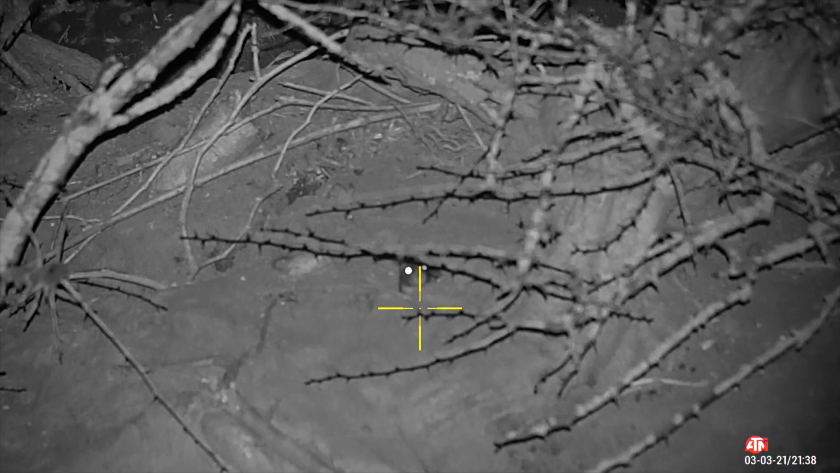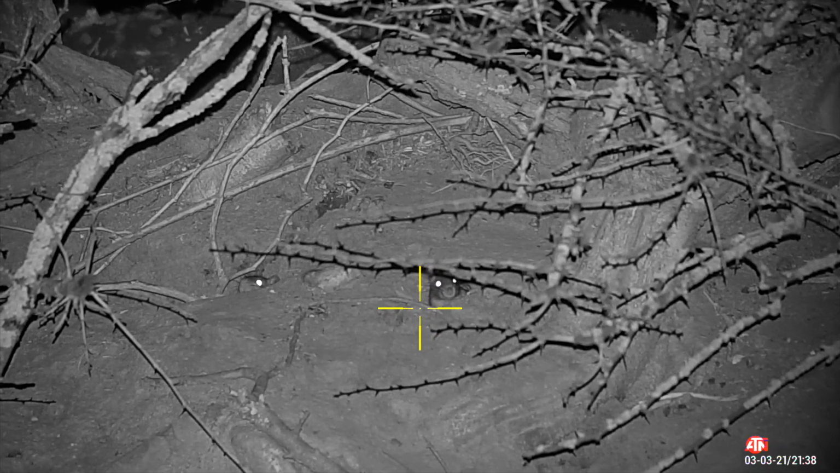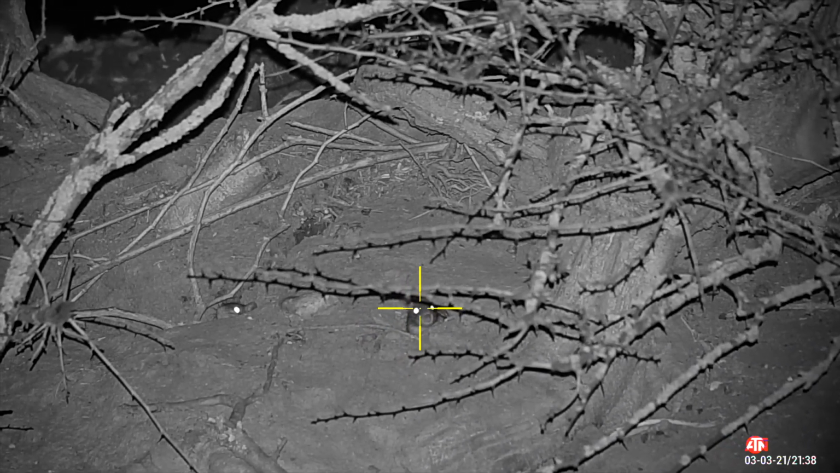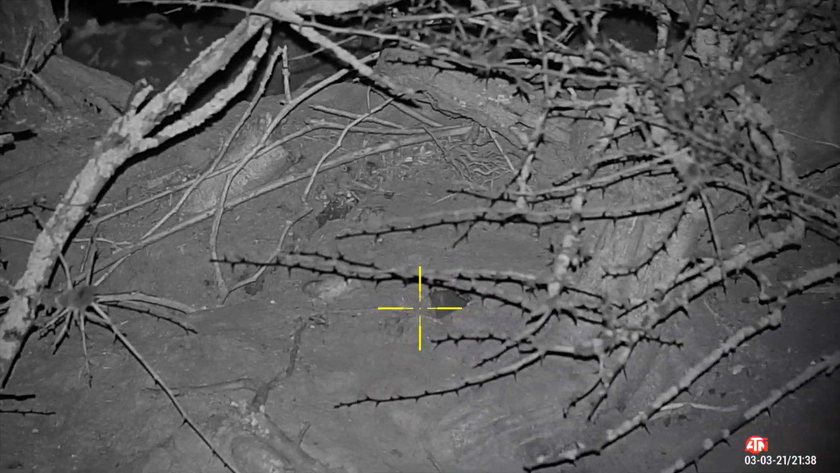As I pan up, I can see another one just poking his head out of the hole. As I get the ATN in focus to take the shot, you can just see another one poking his head out to the left. But that's sometimes all we need to be able to take them down.